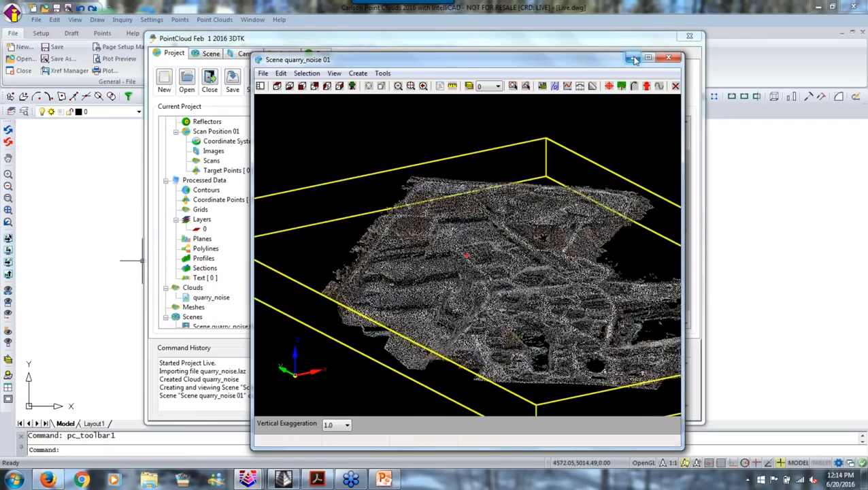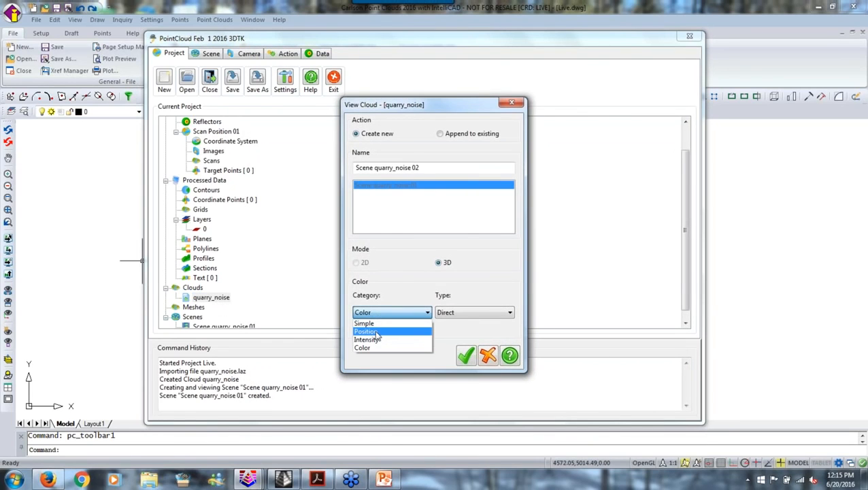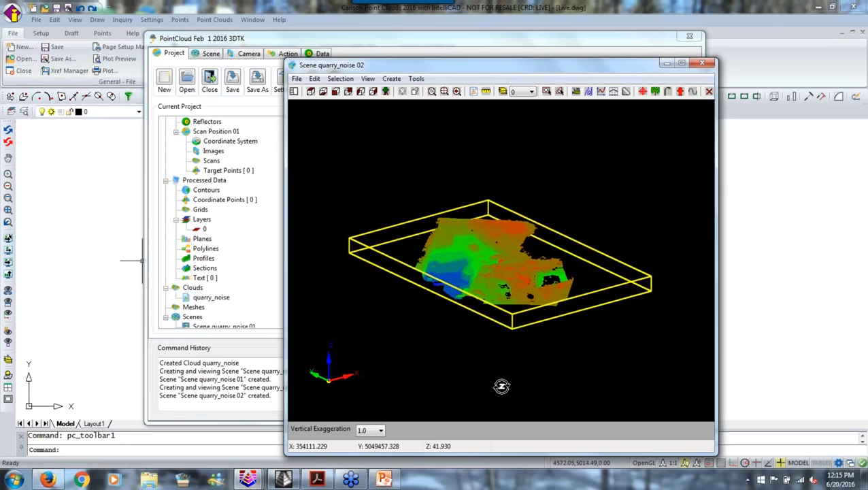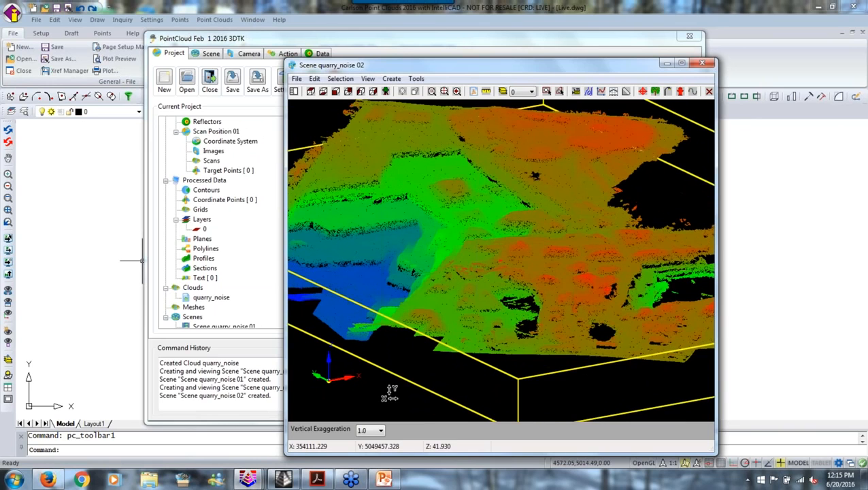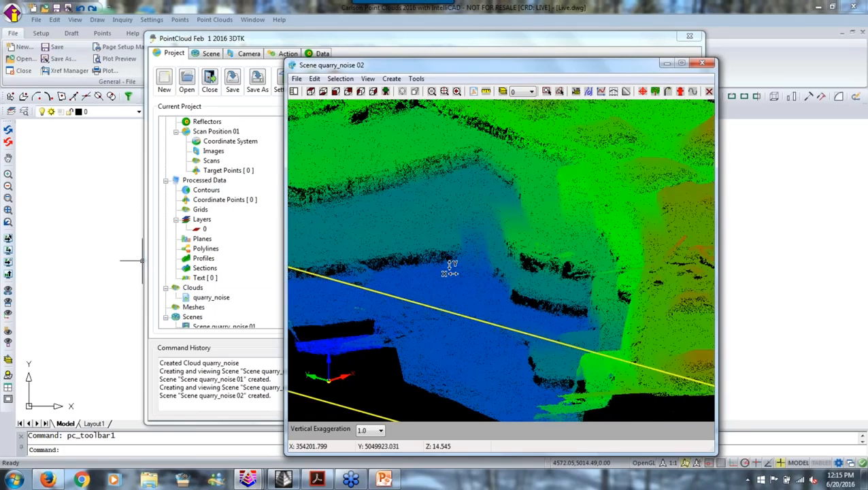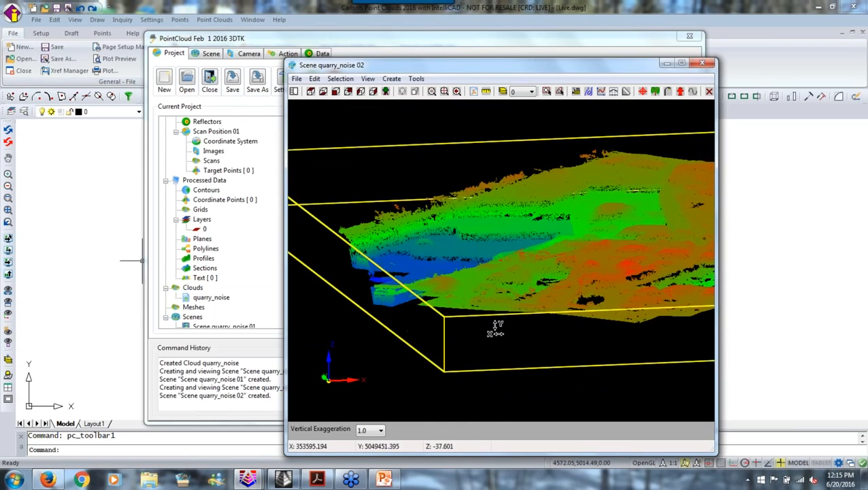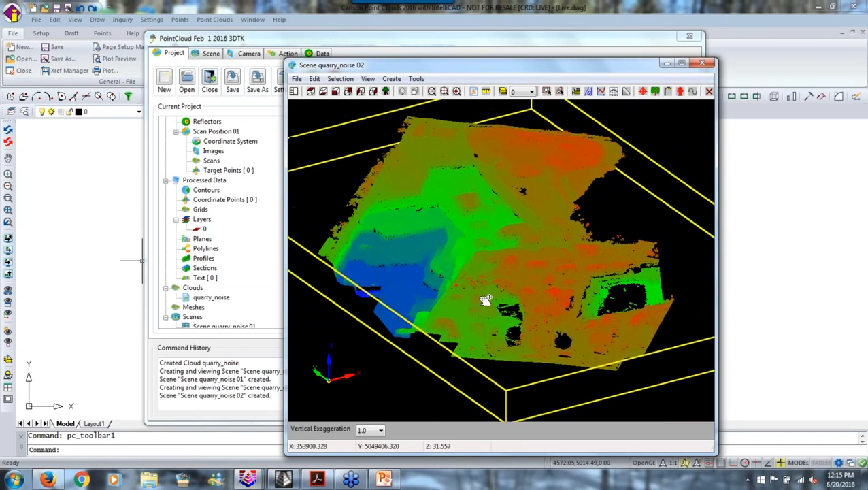So now, if I minimize this and double-click again on the cloud, and I say go to position, elevation is the only choice, and I say okay, then I'm going to get an elevation-ranged color view. Which looks different. It gives me a different view of this thing, and I can see there's this big low area down here that's all quarried out, and there's some high spots up here. So the color kind of helps as well. You can use either one. These are just visualizations of the data. It's the same data. It's just looking at it a couple different ways.